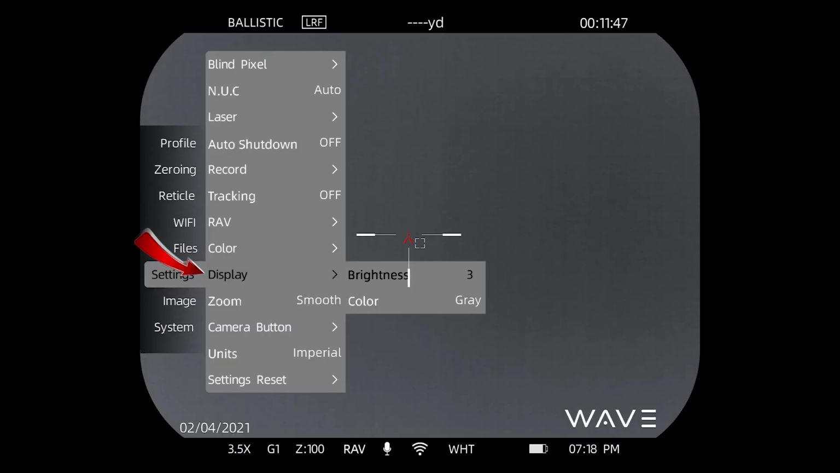Display. The brightness of the display. Now, the truth is, a quick press of the encoder button allows you to change the brightness and the contrast very quickly without adjusting it from the menu. But if you want a more permanent solution, you can adjust the brightness here by rolling it down. And 5 is the default.